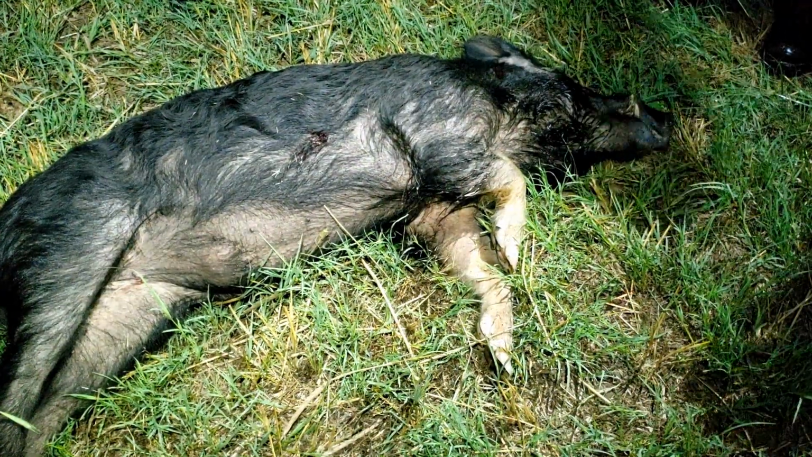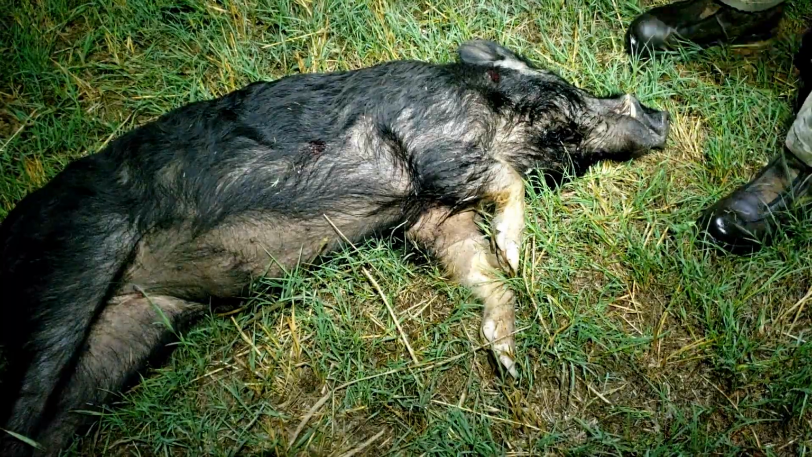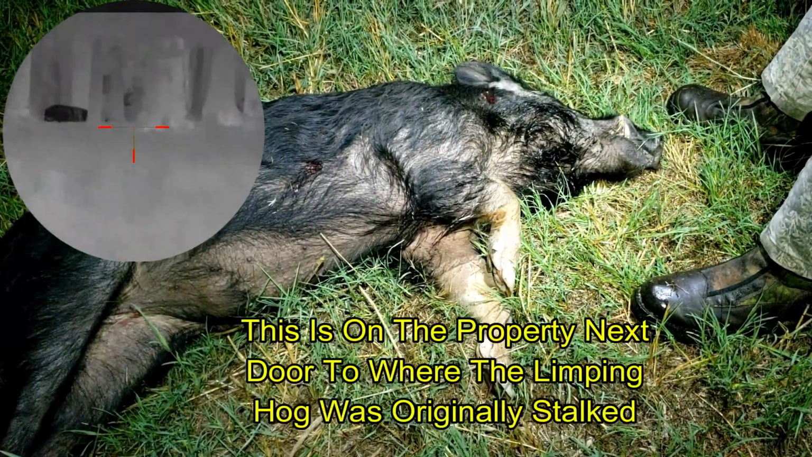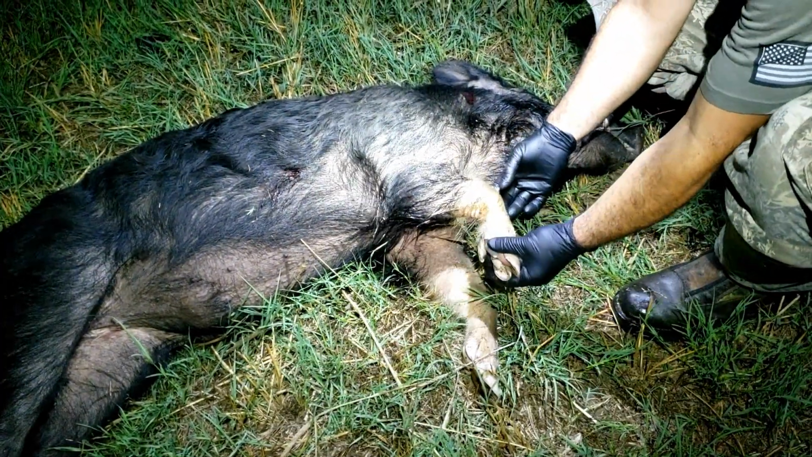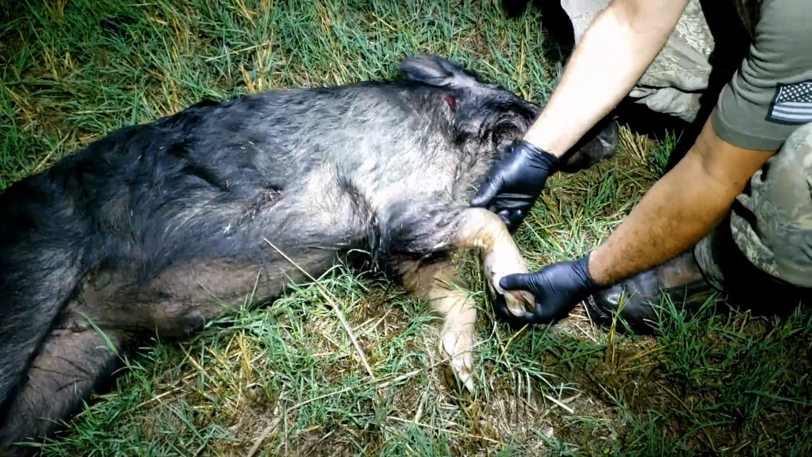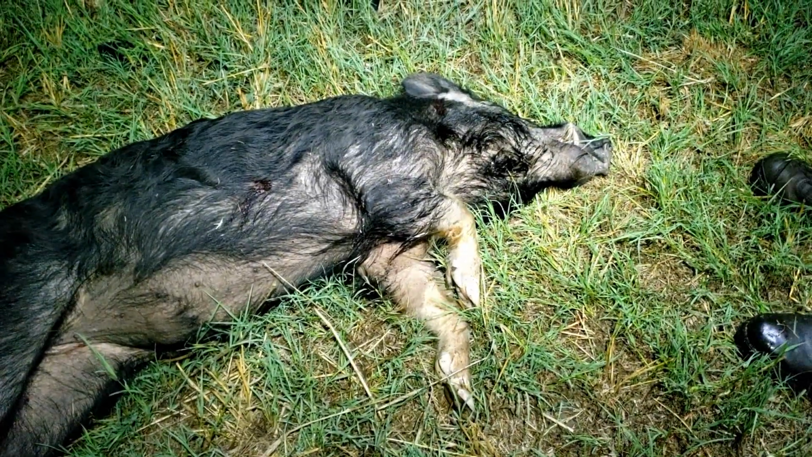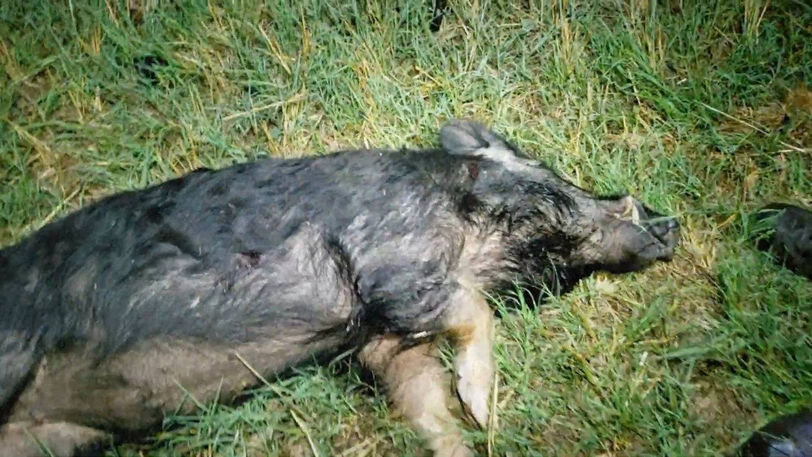All right, this is the boar that Ben and I just shot, and I think this is my boar from last night, because the boar from last night had something wrong with one of its front legs. Ben, if you will. The right front leg is frozen in a folded position. It cannot fully extend. So it looks like the radius and ulna were broken at some point. They were both broken, misaligned when they healed, and were shortened.